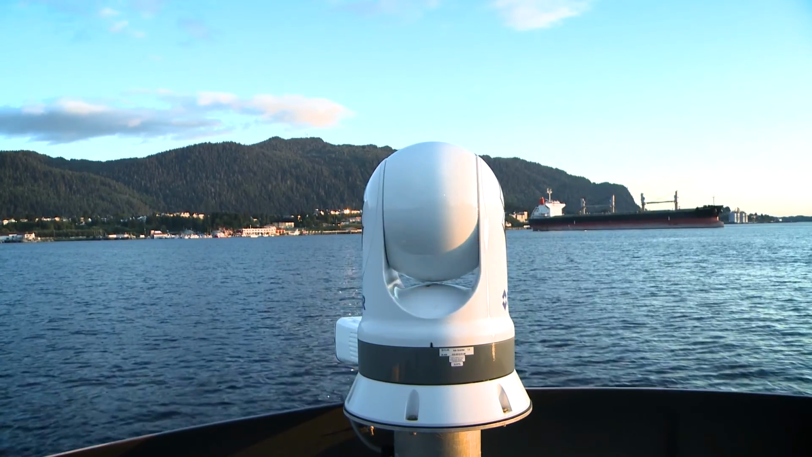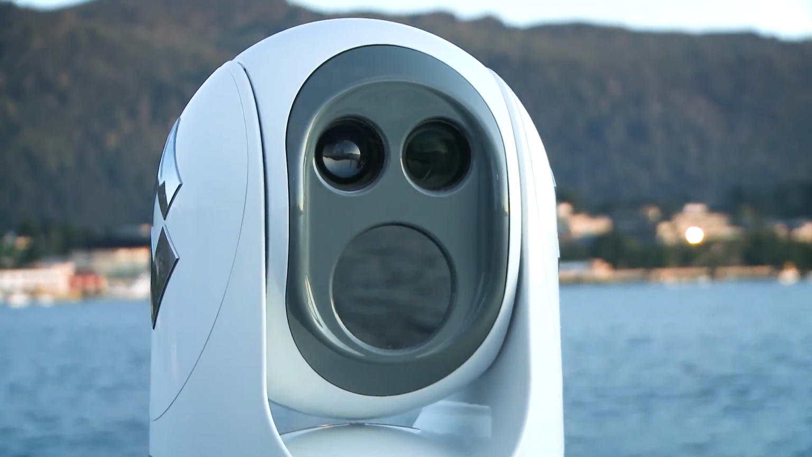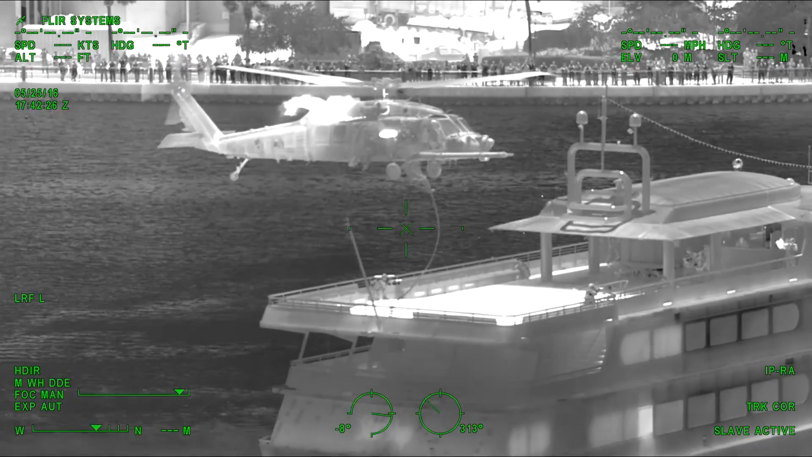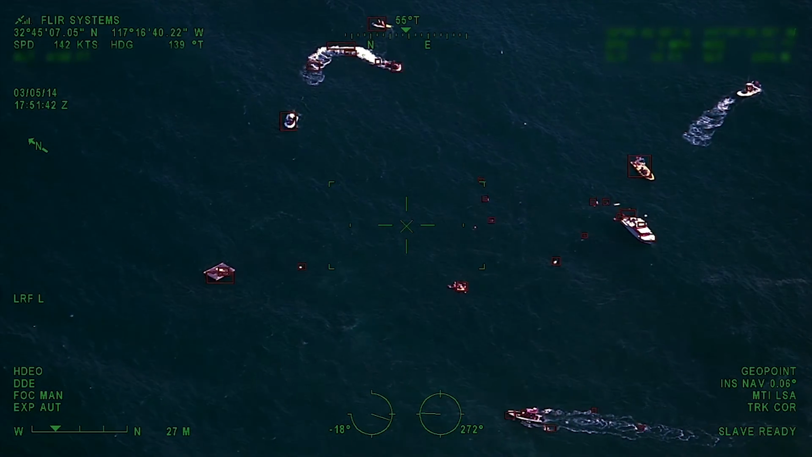In fact, the M400XR was recently chosen to be the electro-optical infrared sensor system on board the U.S. Customs and Border Protection's Coastal Interceptor Vessel program. M400XR is also widely deployed around the world with several navies, coast guards, and marine police agencies. Flir has a rich history of supplying cutting-edge imaging technology to military, law enforcement, and search and rescue organizations around the world. The M400 continues and expands on this tradition, making our most powerful thermal imaging technology available in the